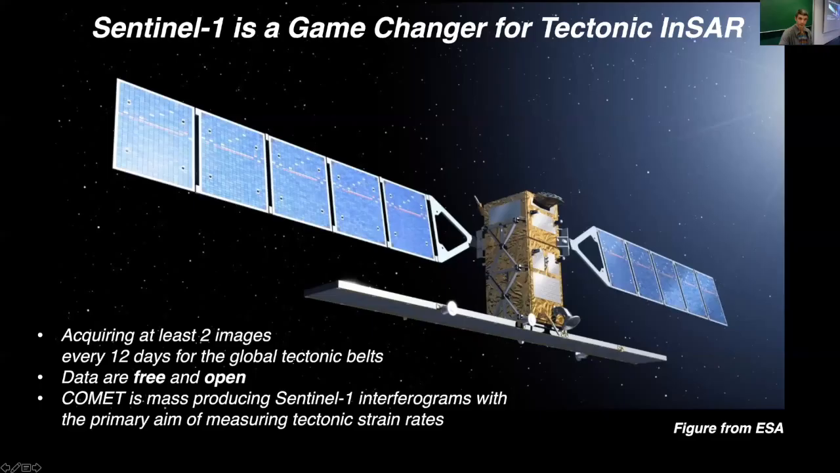So the Sentinel 1, which is the European Space Agency constellation of SAR satellites, is a game changer for tectonic InSAR. Previously we couldn't necessarily measure surface displacements everywhere using SAR data. But now with Sentinel 1, which was launched in 2014, we can do a far better job. Sentinel 1 acquires at least two images every 12 days for the global tectonic belts. These data are free and open, which is a unique characteristic of the Sentinel 1 data. And then COMET, the group in the UK, is mass producing interferograms with the primary aim of measuring tectonic strains.